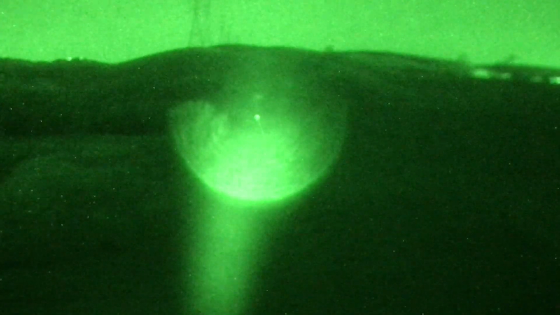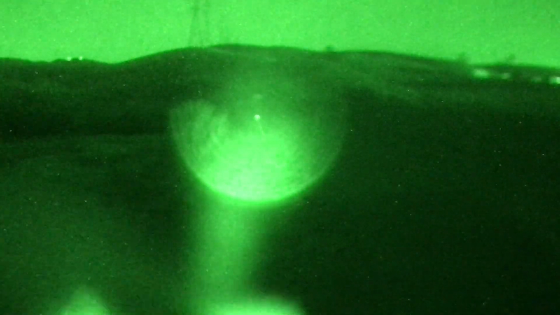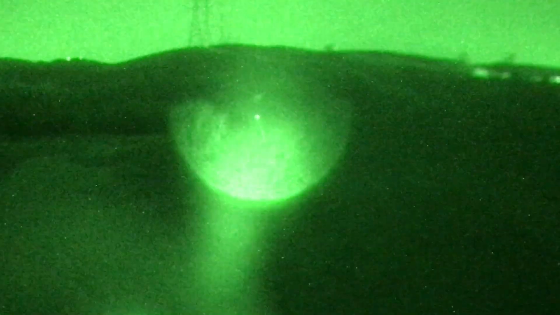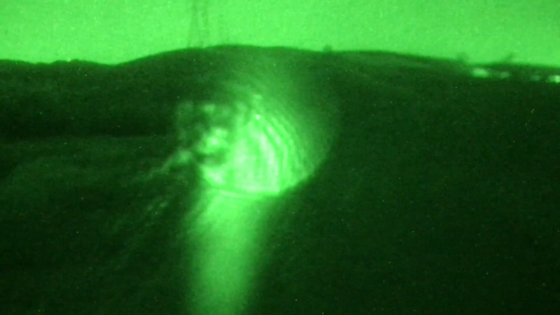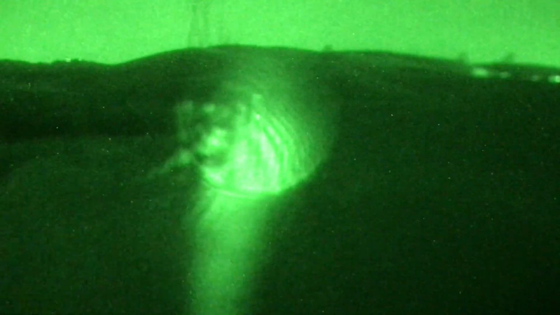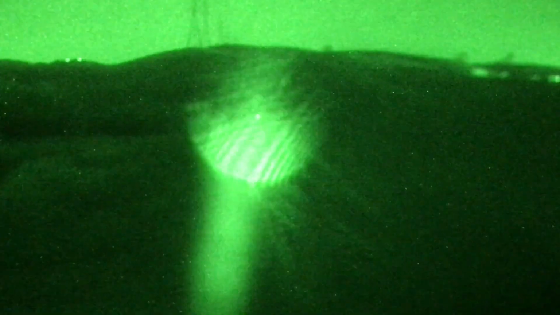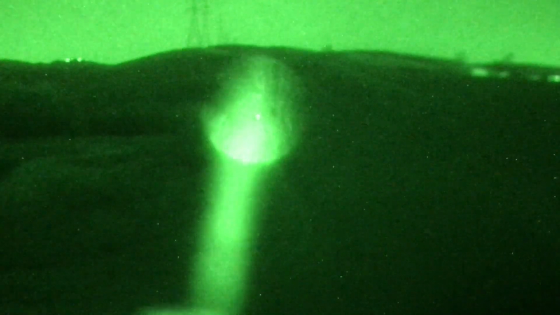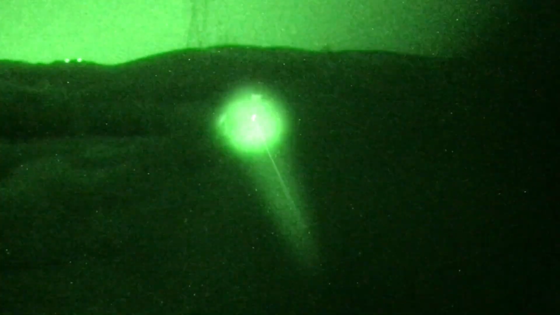Okay, so we are looking at the LA5 UHP. I have to turn this so you can see the artifacts in the distortion in the beam. That is from the lens that's focusing the laser illuminator. Okay, similar size.